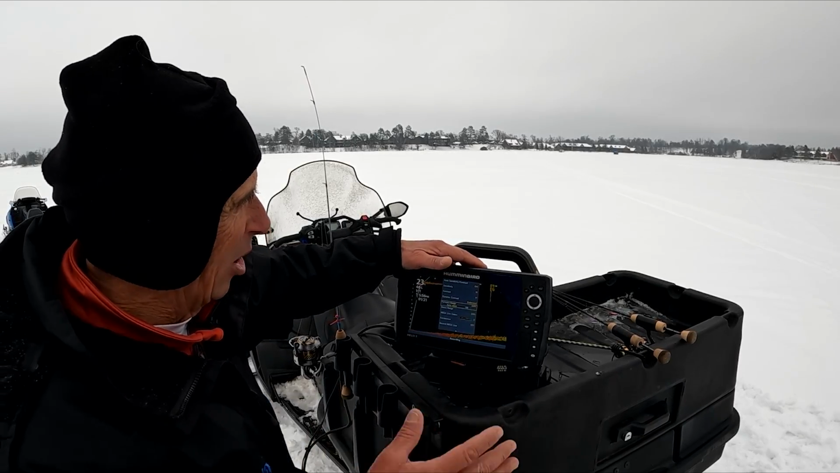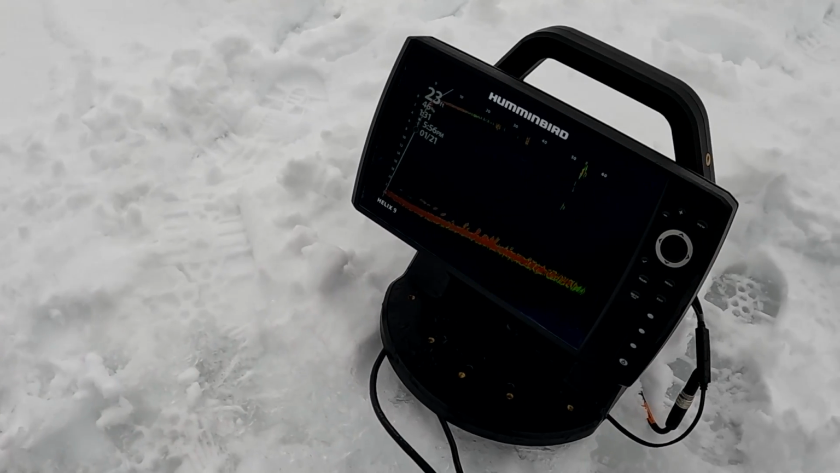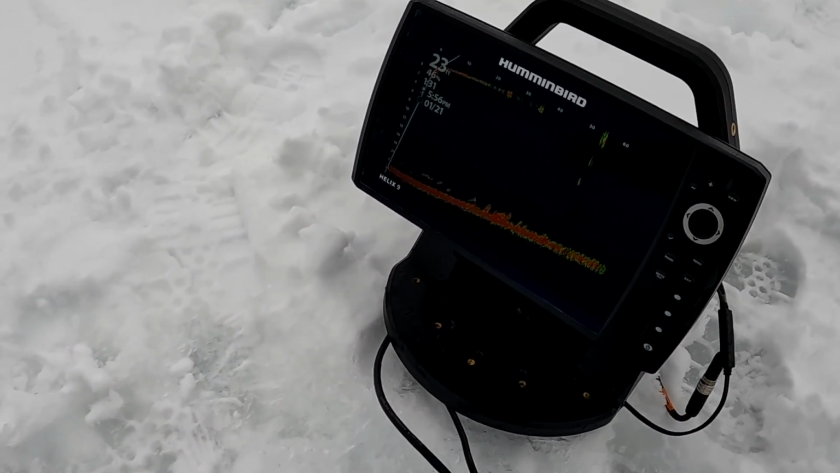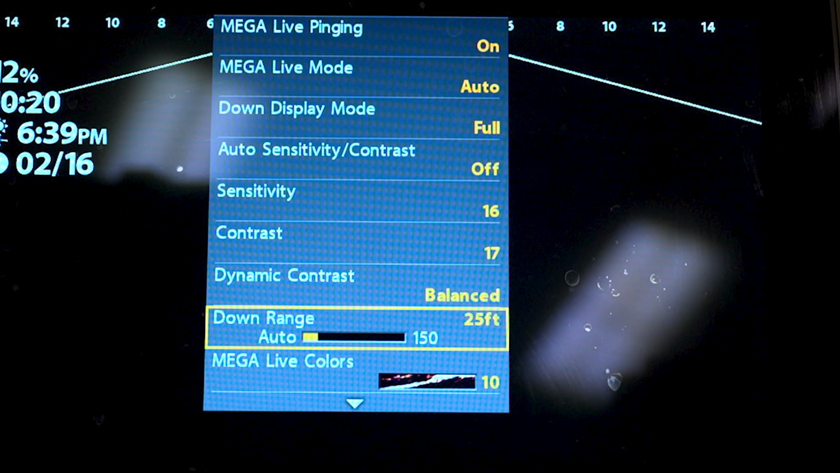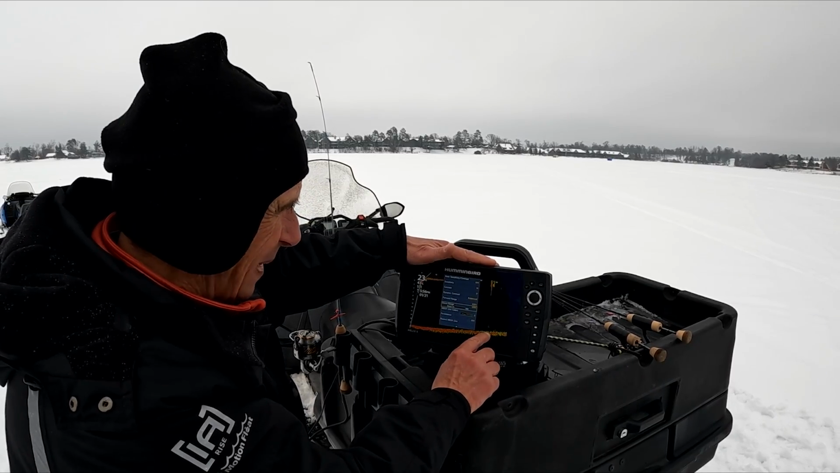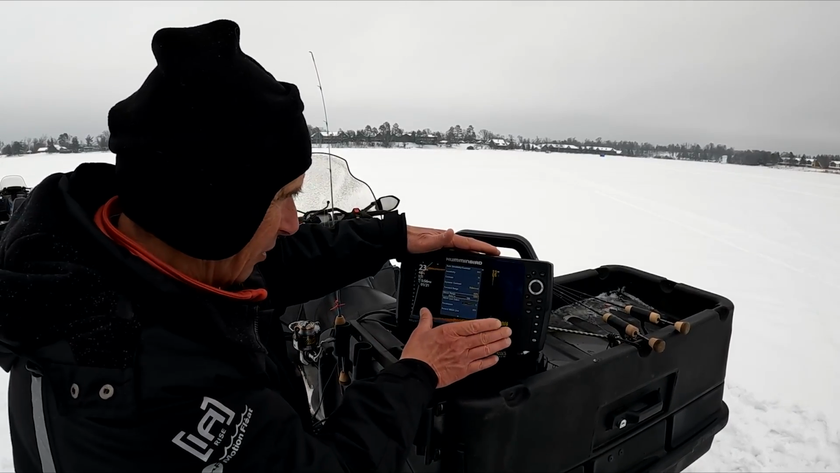I can extend that out, but I like that just in the fact that I can really have really clear vision. I can identify the size structure of the fish, bait fish, etc. My downrange, right now we happen to be in 23 feet of water, so what I have my downrange at is 25 foot, because what I want to do is maximize the space that I have in the water column on the screen.